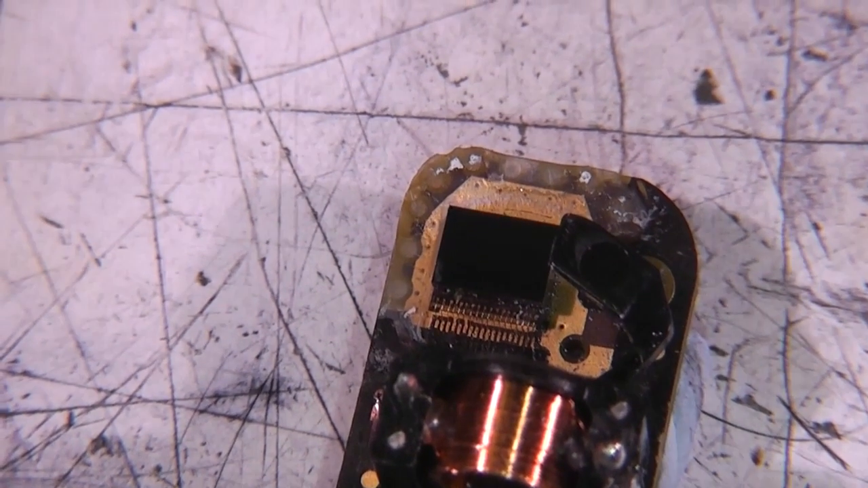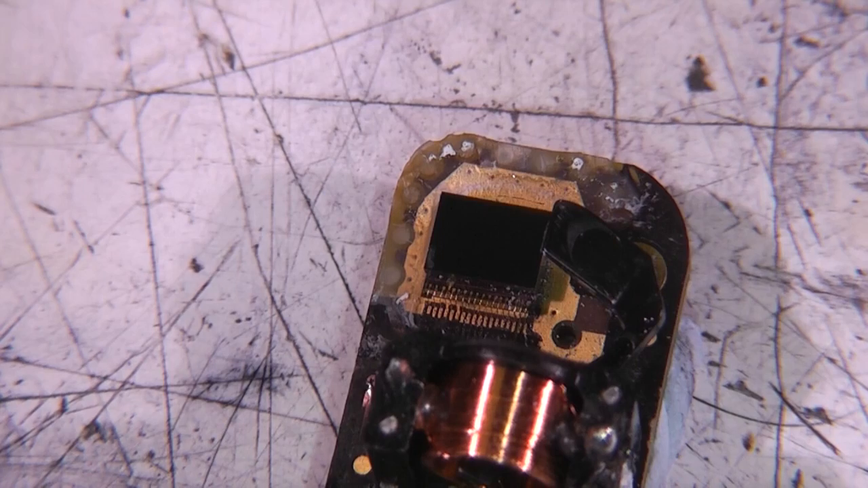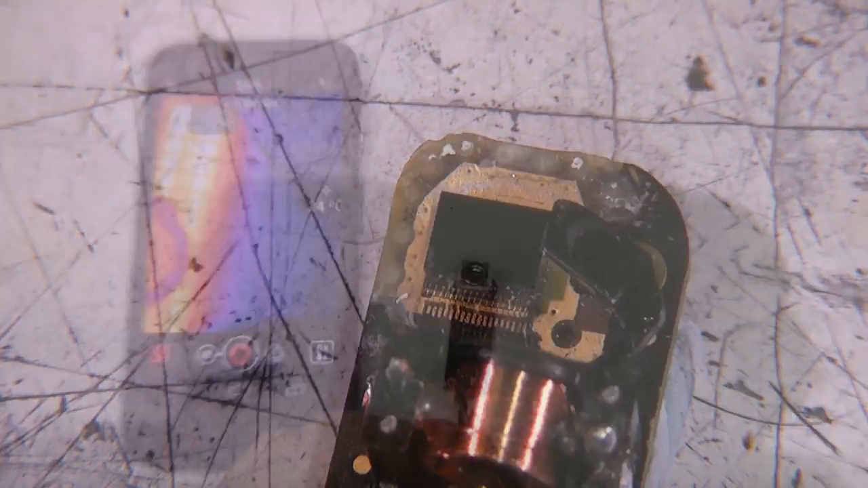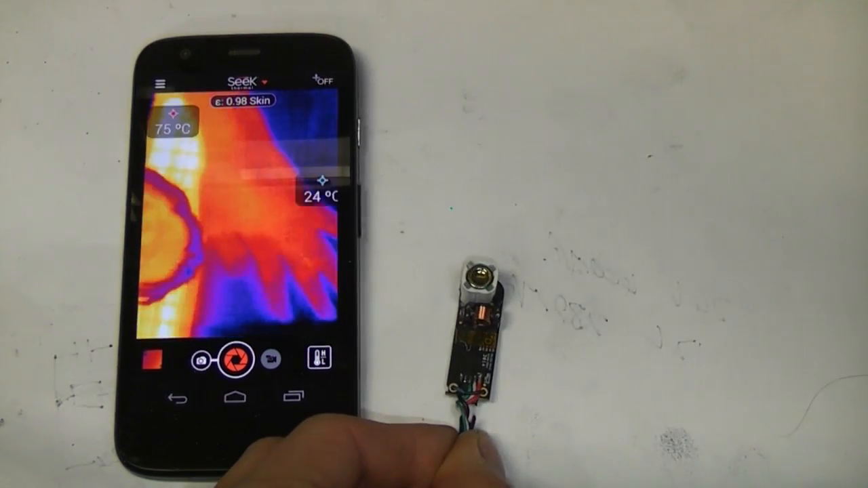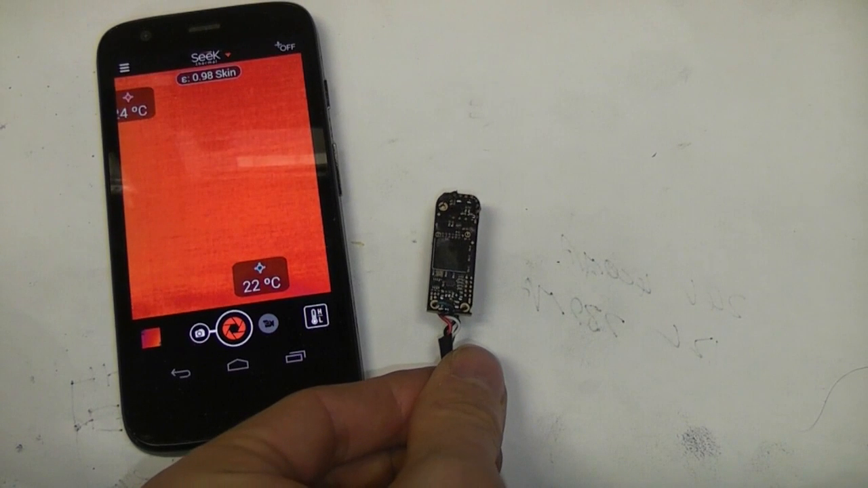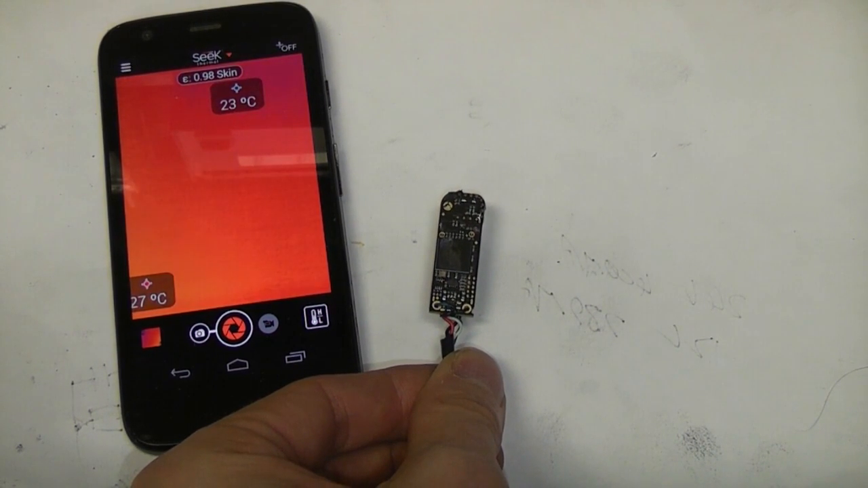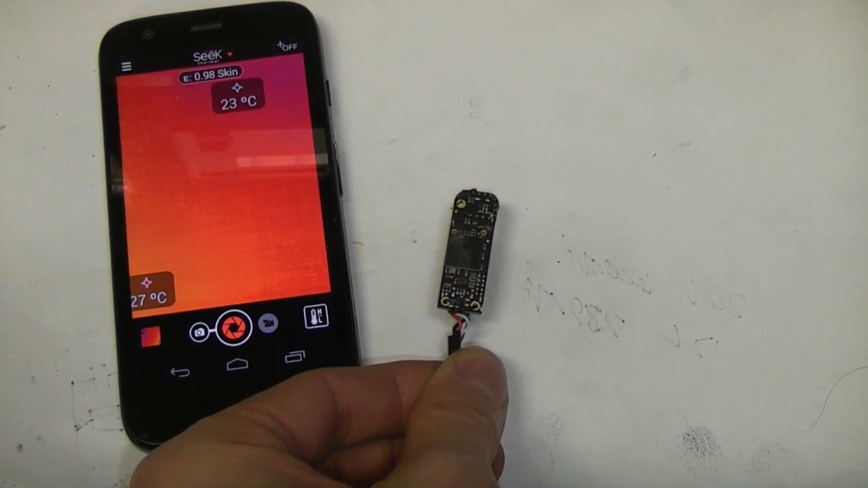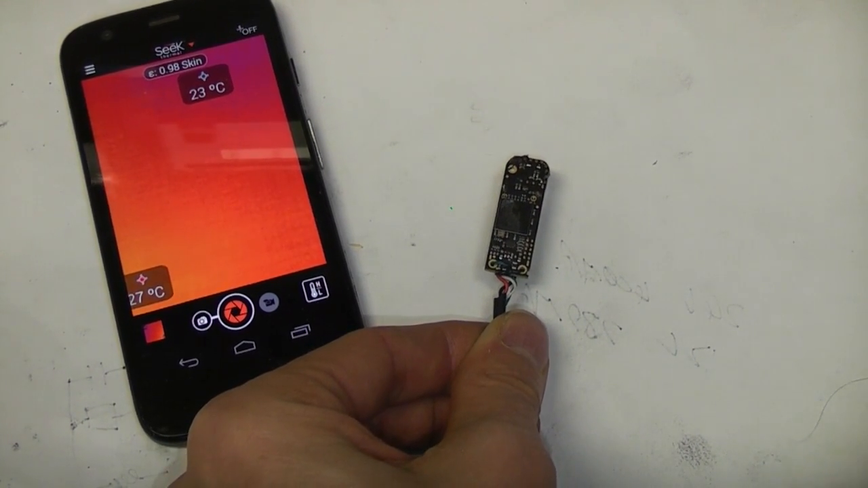Right, so I've put the shutter back on. Let's see if we can actually get this lens in a reasonable position. Let's see if we've still got a gradient now we've cleaned it. Right, so I've managed to glue that lens on, I think, fairly close. It seems to be reasonably well focused. So now we've still got some gradient, but I think subjectively that looks quite a lot less. It's about 4 degrees.